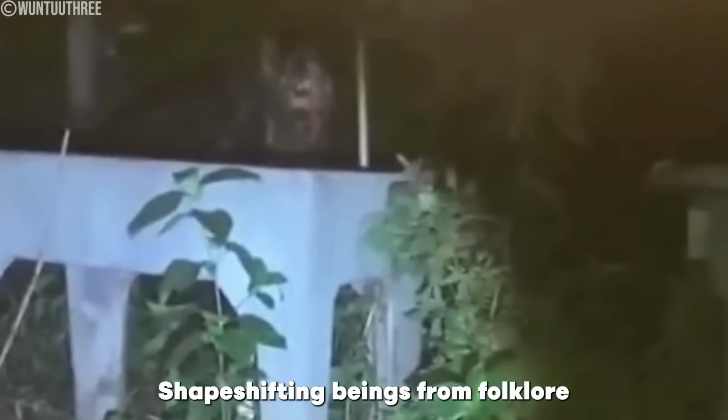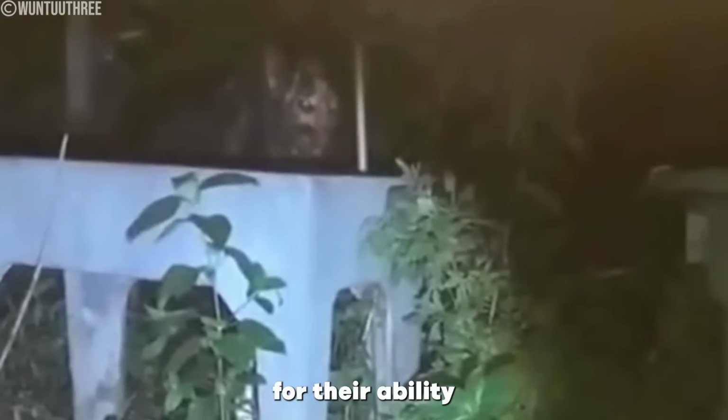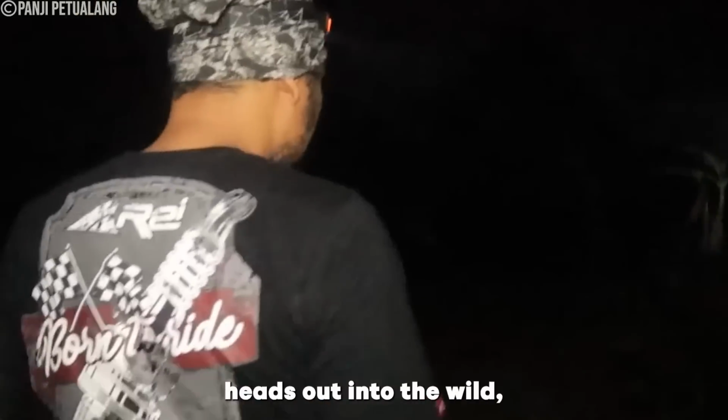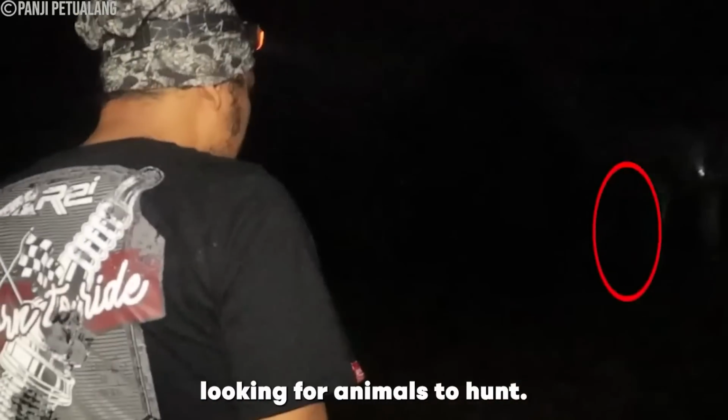Skinwalkers, shape-shifting beings from folklore, are feared for their ability to deceive and mimic voices. A group of men heads out into the wild looking for animals to hunt. Little do they know that they are the ones getting hunted.